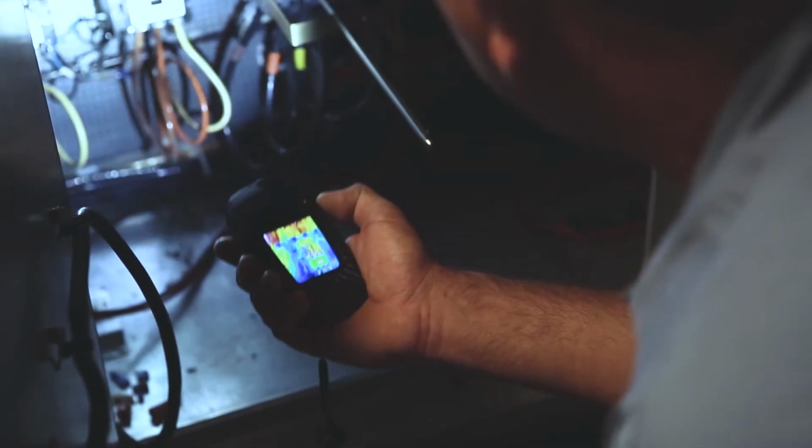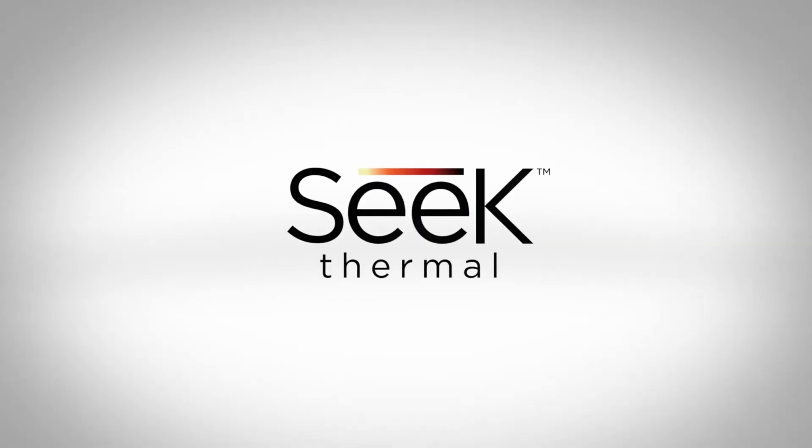It doesn't affect the thermal image, it just gives us a little more light to see, more viewing. Great tool if you're in dark spaces.